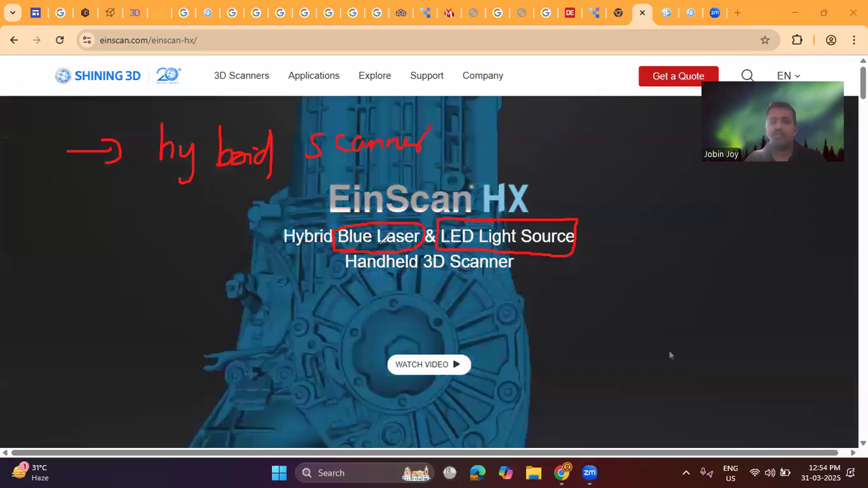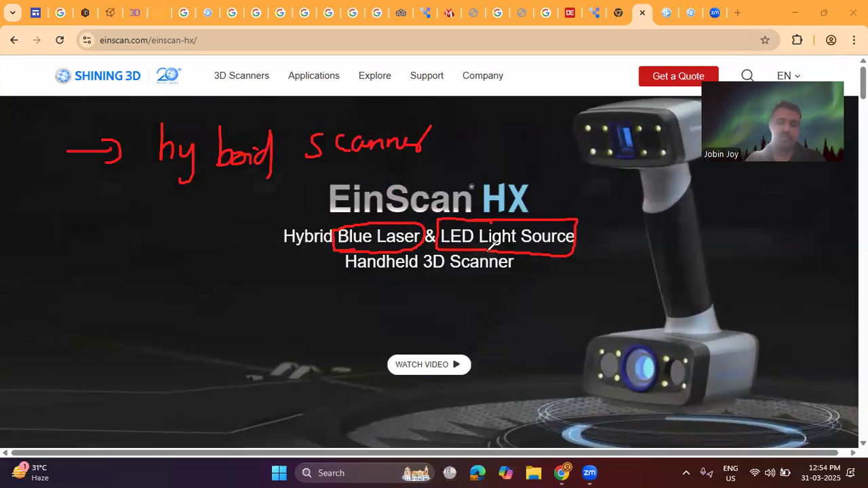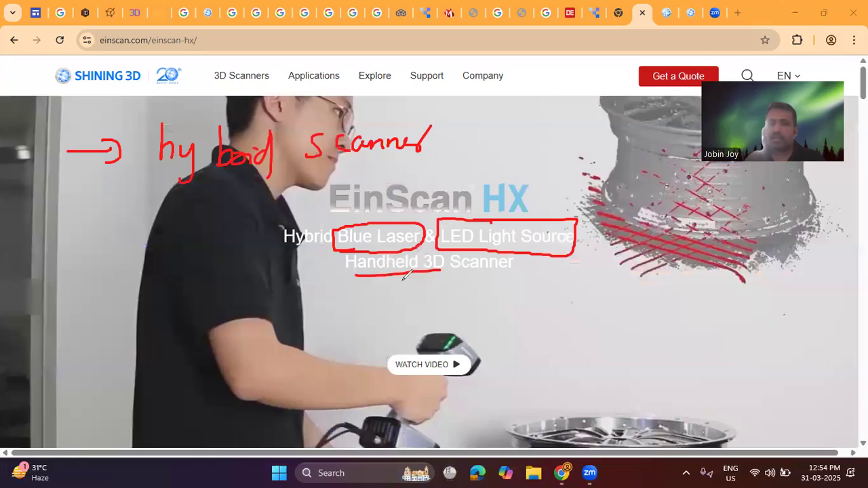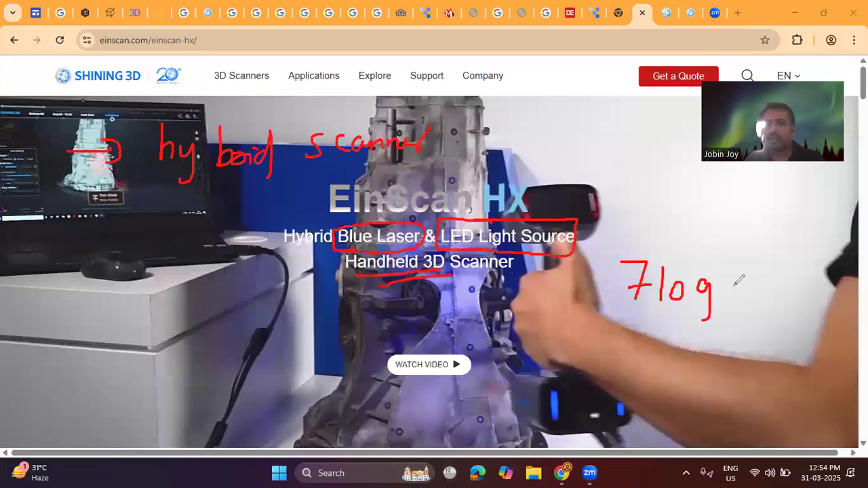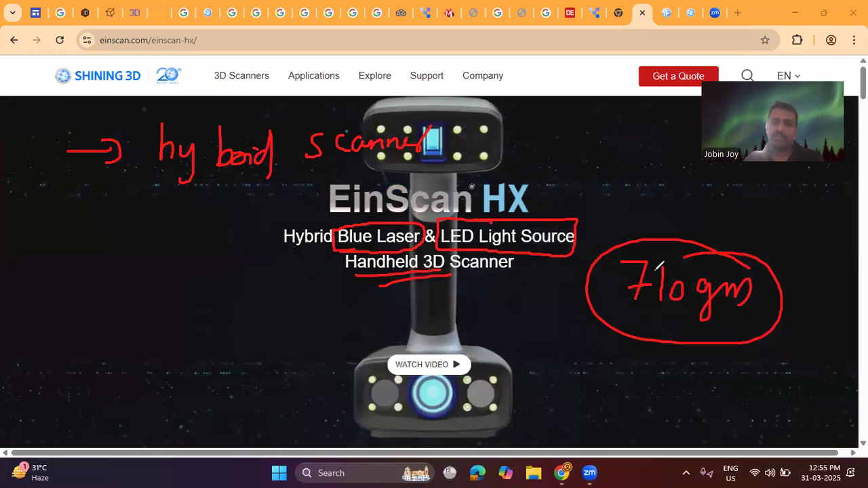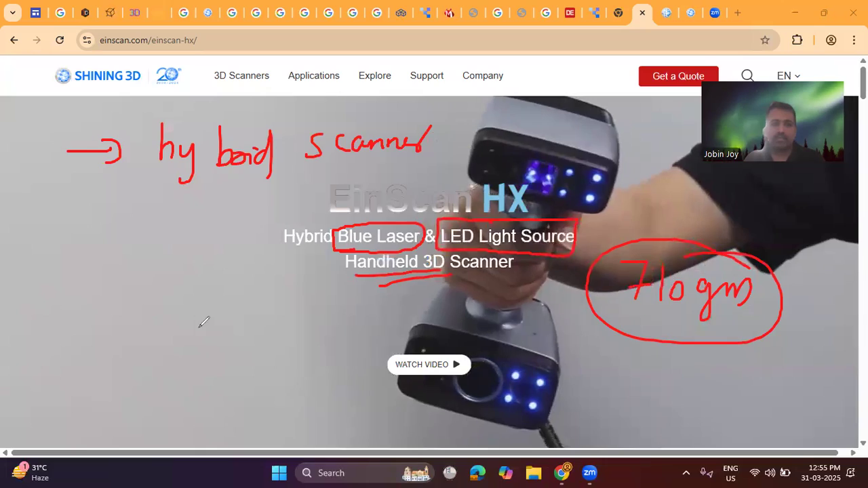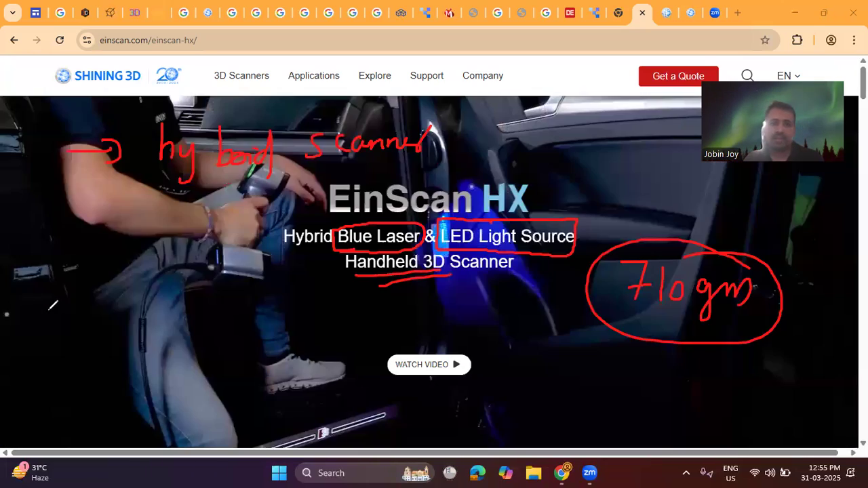As the name mentions, this is a hybrid scanner, meaning it uses a blue laser and an LED light source. And this is a handheld 3D scanner, and the weight of this scanner is only 710 grams. So we can easily handle this scanner without any difficulty. I will play the video directly from the Shining 3D website.